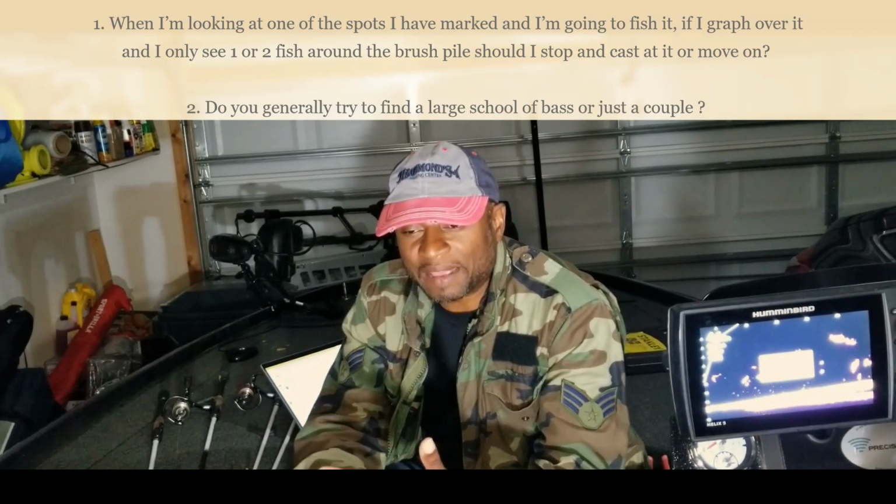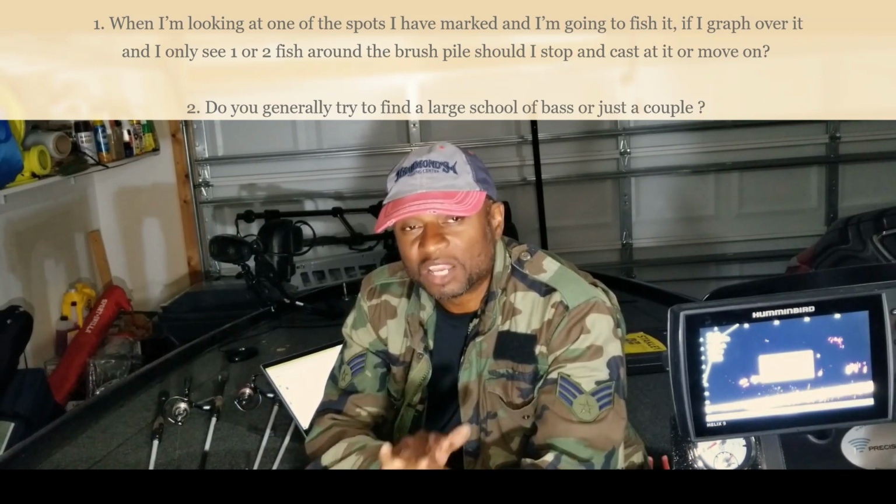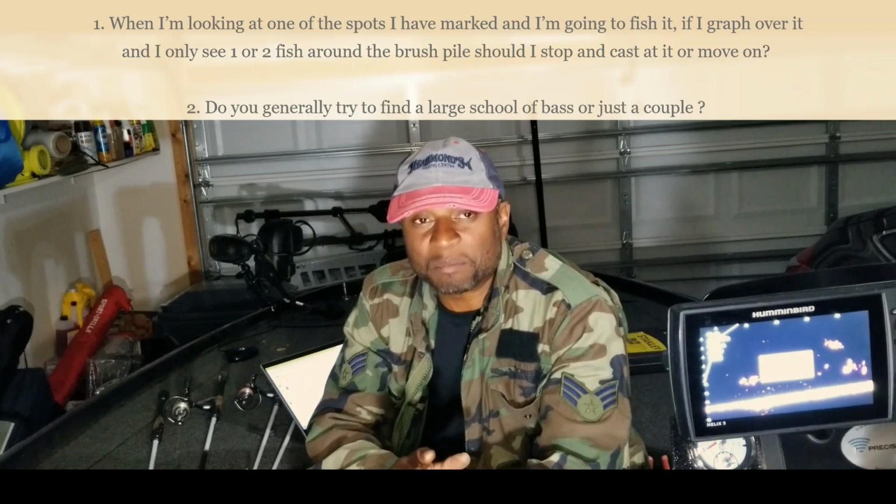I may try, since again we're talking shallow, a shallow running crankbait, which again you will be able to see on that Mega Live system.